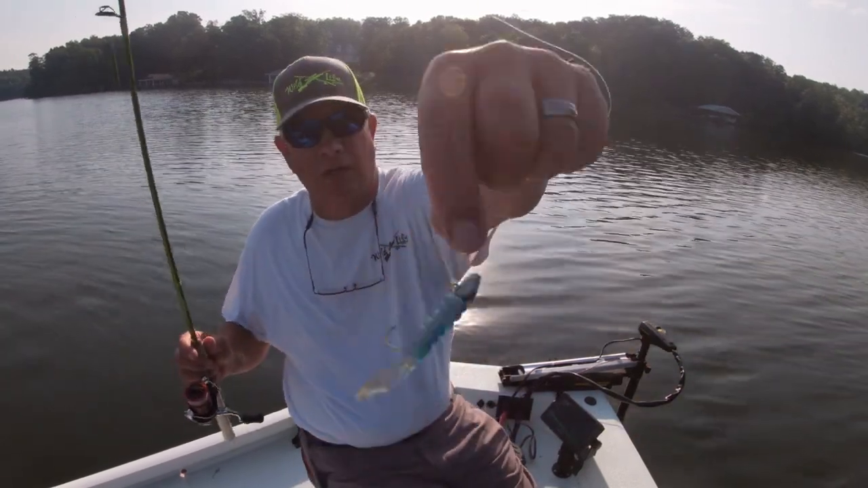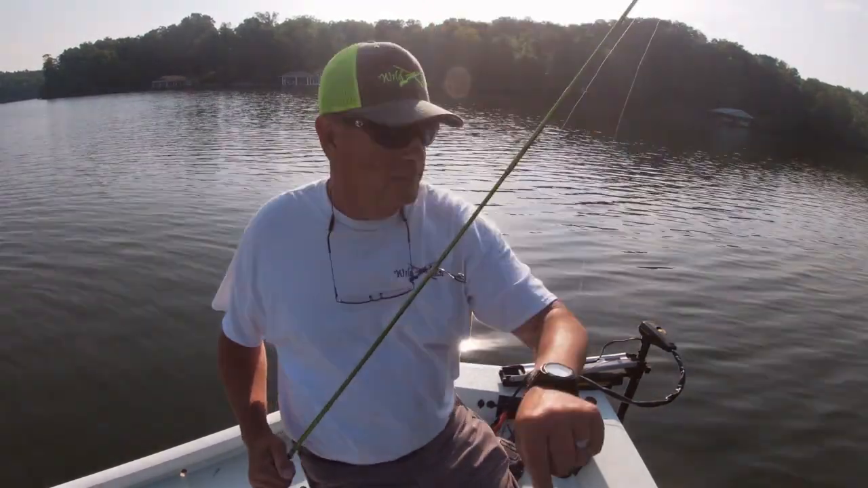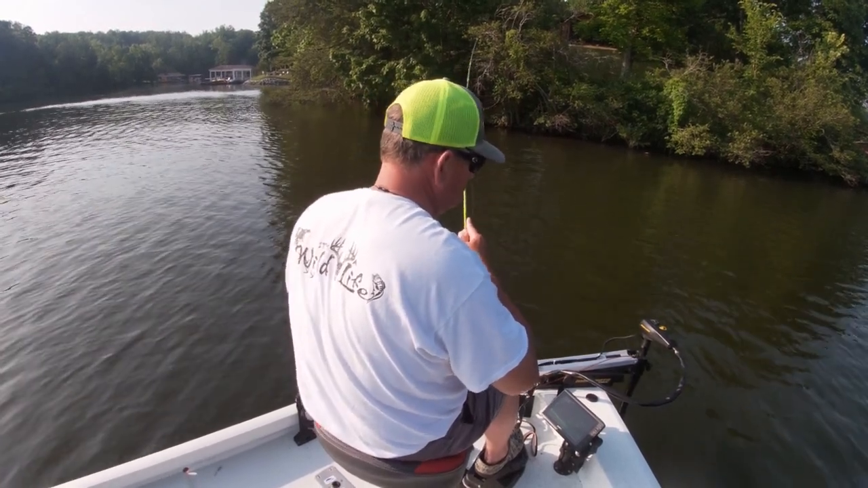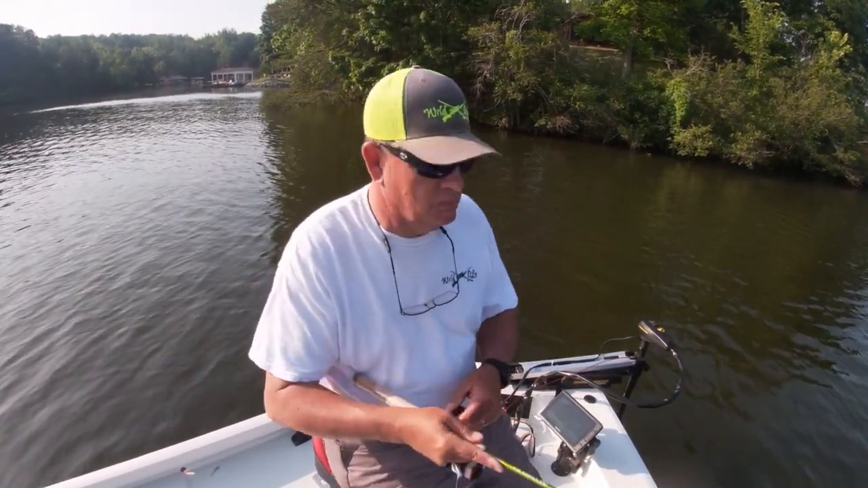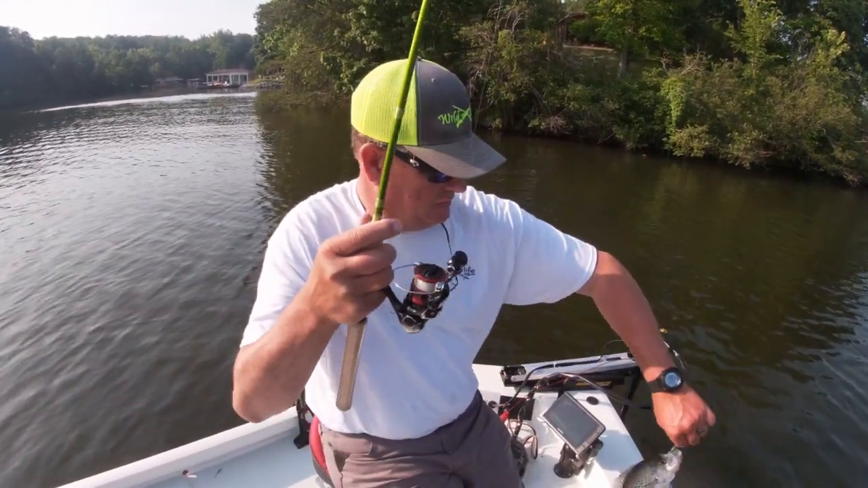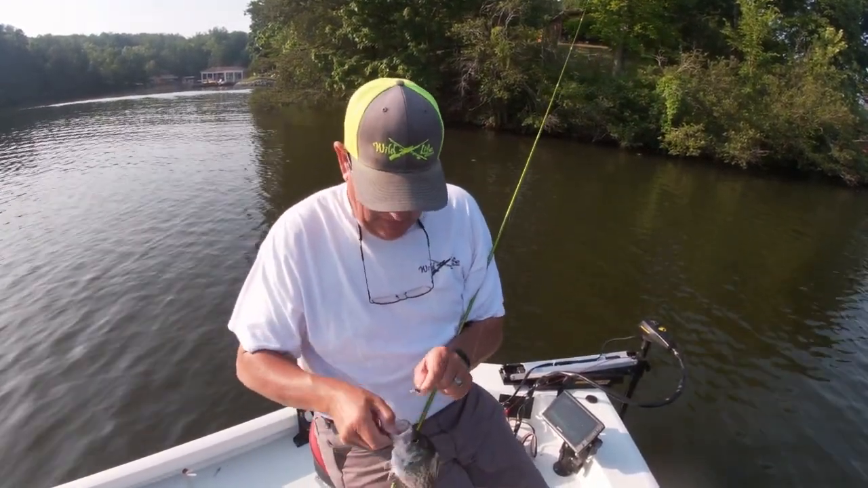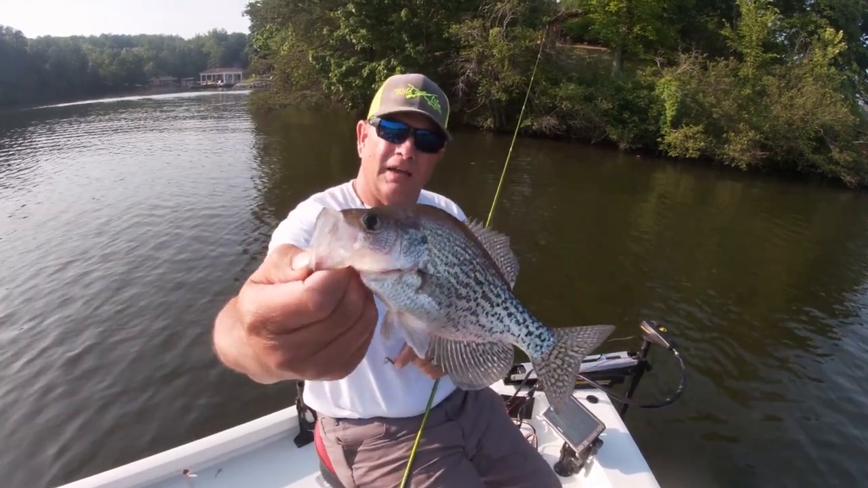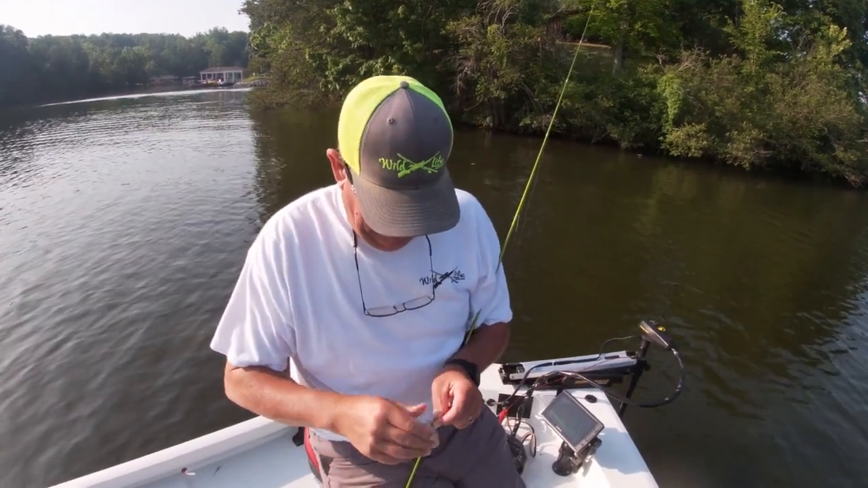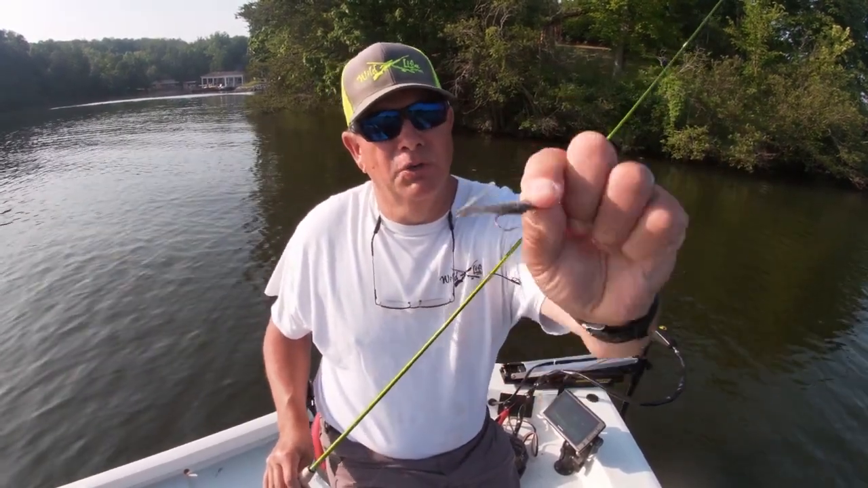So I've switched to that blue color. Boom. So finally, we had a taker. There's that blue color. That's a good crappie. That's a 10.5-inch crappie right there. Boom. That's the 3rd color I've tried. Now that crappie reacted pretty good. That's got some blue metal flake in it. Boom.